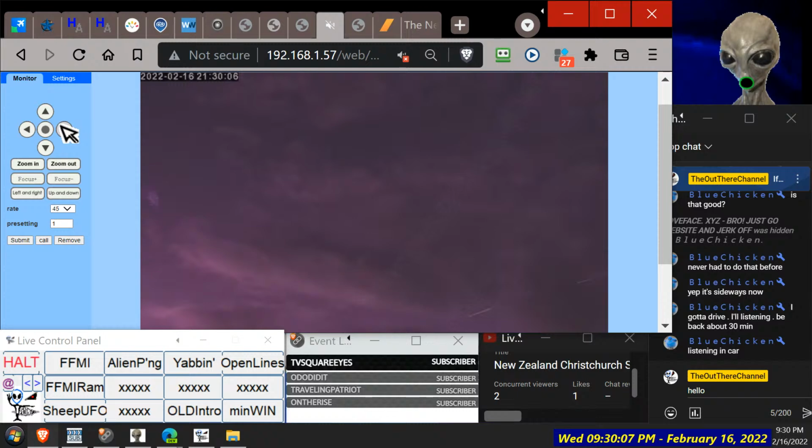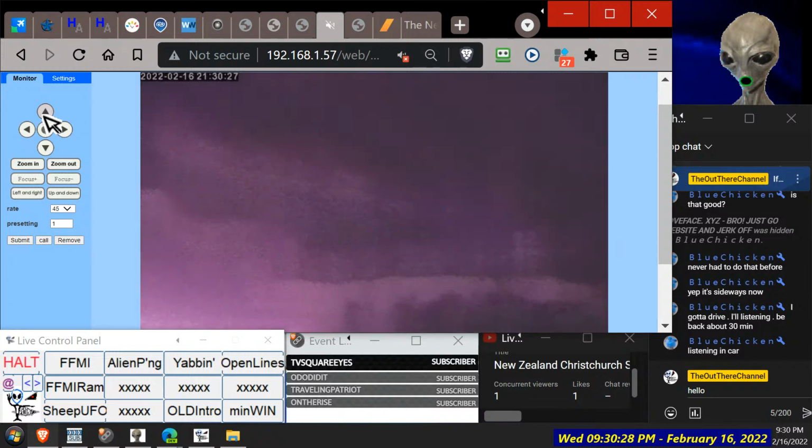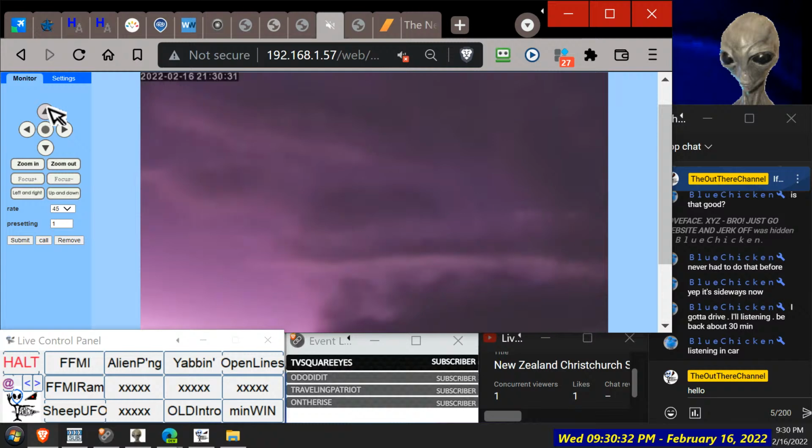I'm getting some blue. Lots of bugs. You're in the car. Okay. Yeah, it would be good to see some planes, lights or something, you know. Just to know that we're in the right direction of the airport. Now what's happened there? Looks like it's having trouble focusing.